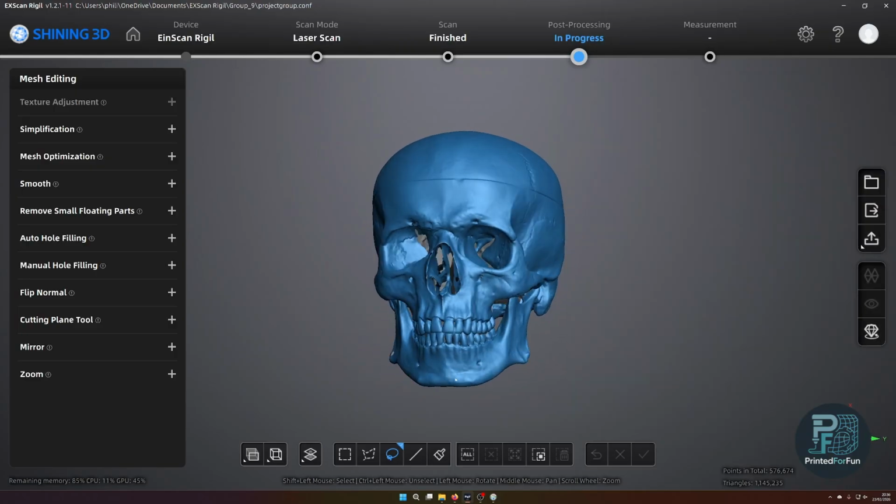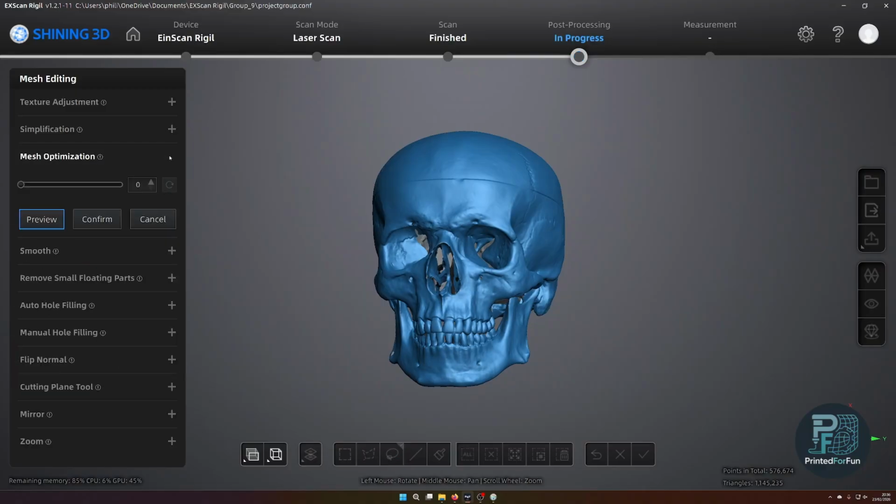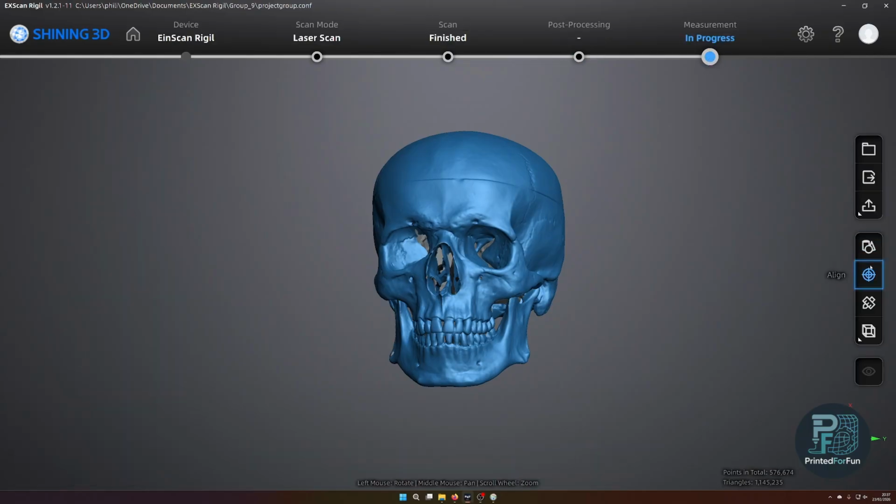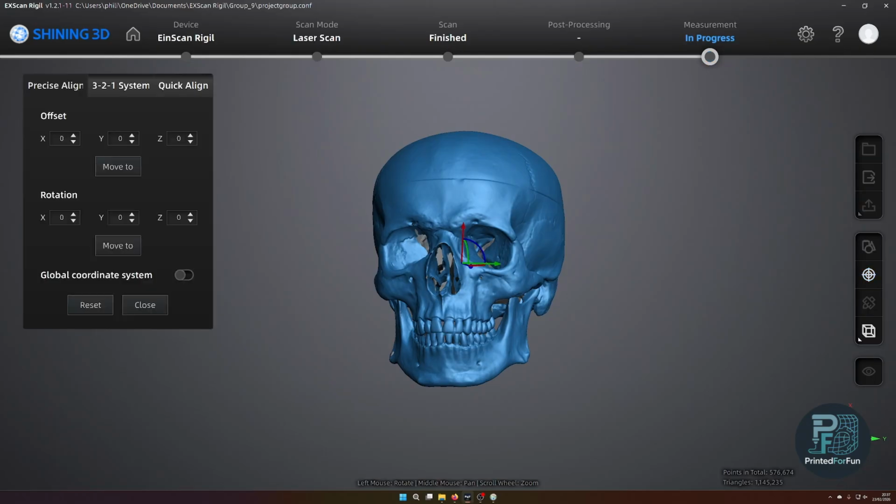And of course in the proper software, not in the standalone version, we have a lot more post-processing options. We have mesh optimization, where you can do what's called adaptive smoothing or simplification. We can do a general simplification, we could adjust texture if you had captured it, we can fill holes, and of course we can do more advanced alignment.